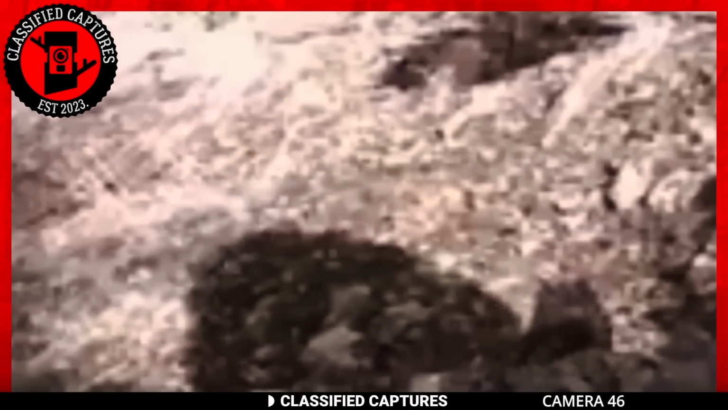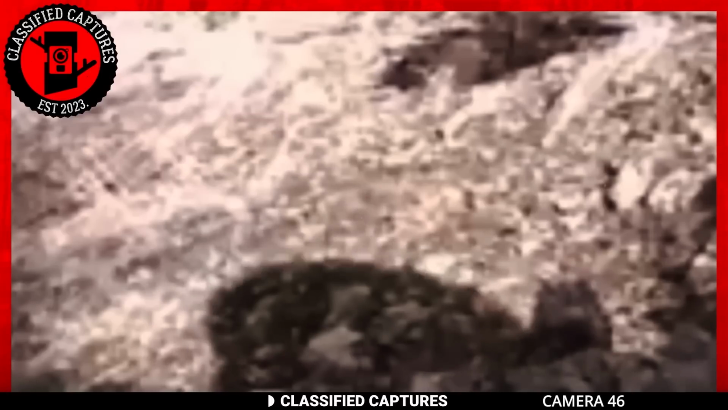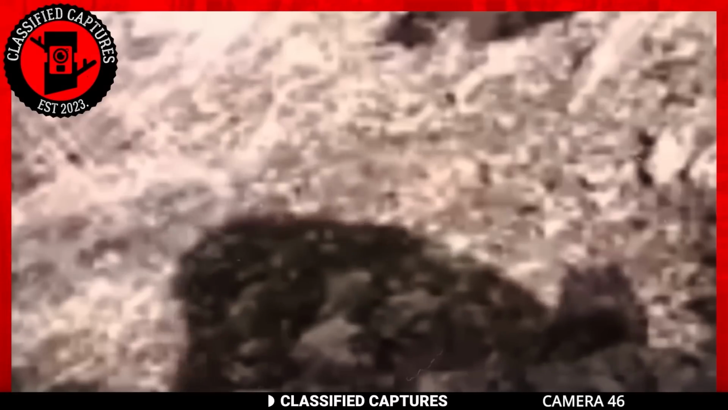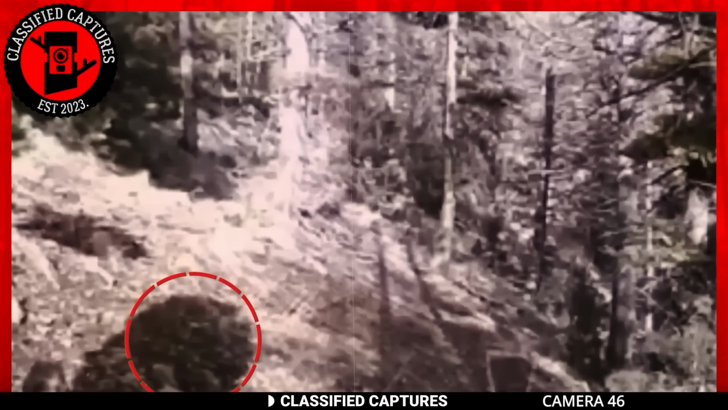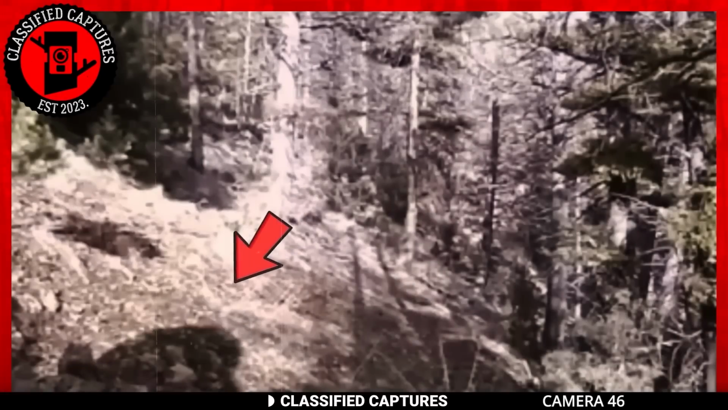While relying solely on the shadow makes it challenging to determine the creature's identity, members of the paranormal community are convinced that it's a Bigfoot deliberately evading the trail camera. In the world of endless possibilities, it doesn't seem too impossible now, does it? But what do you think?